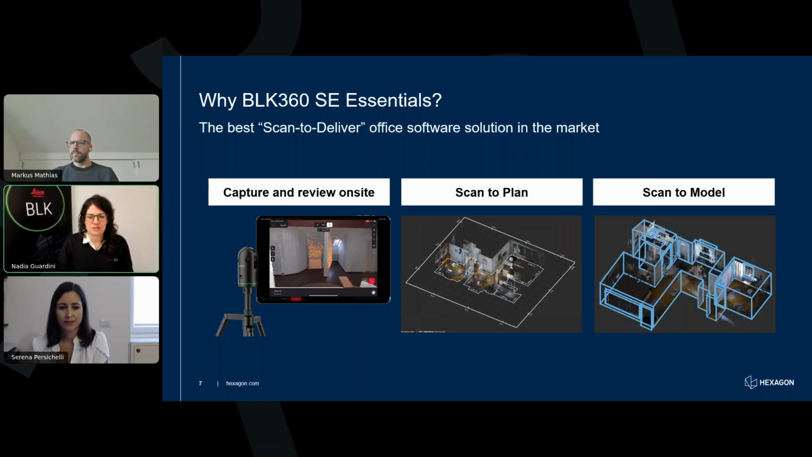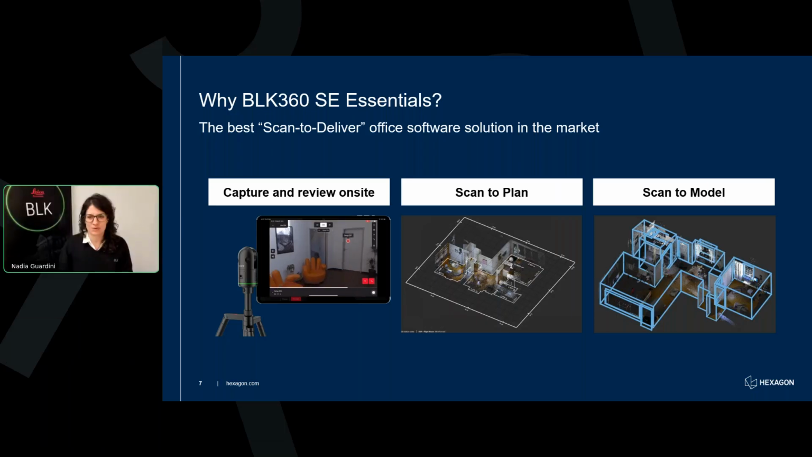The second point is that it really saves time by streamlining workflows, and you can create 2D plans quickly with the scan to plan workflow, or generate fully detailed 3D models for more complex projects using the scan to 3D workflow as well. So in short, it offers flexibility for any project, helping to reduce errors and rework, which without this kind of technology might occur. And whether you need fast checks on site or detailed digital twins, the solution adapts to your needs.